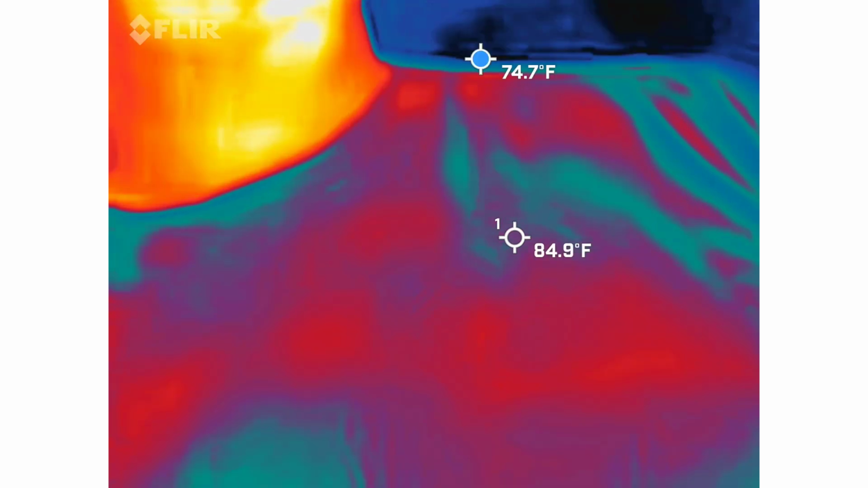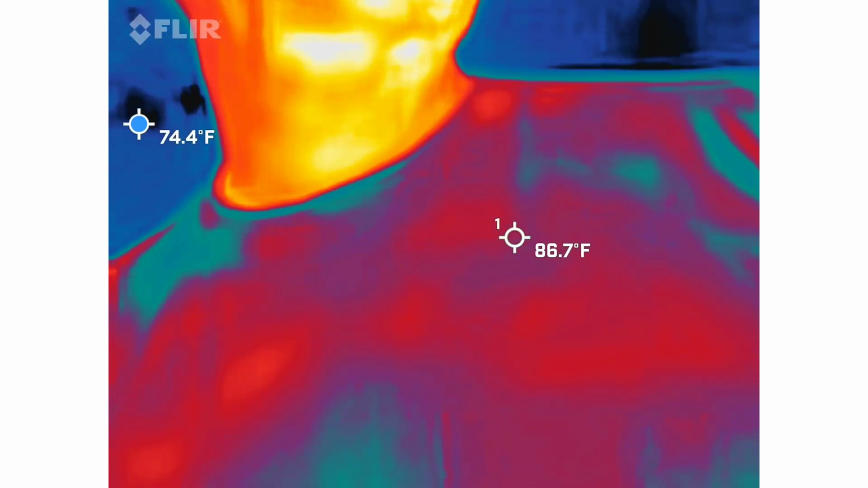I normally look for about 15 degree plus temperature drops. Our average temperature tonight is going to be about between 68 to 71, so I'm obviously looking for things in the lower 50s. So that's going to be kind of the thing that we're going to be looking for as we kind of go through this.